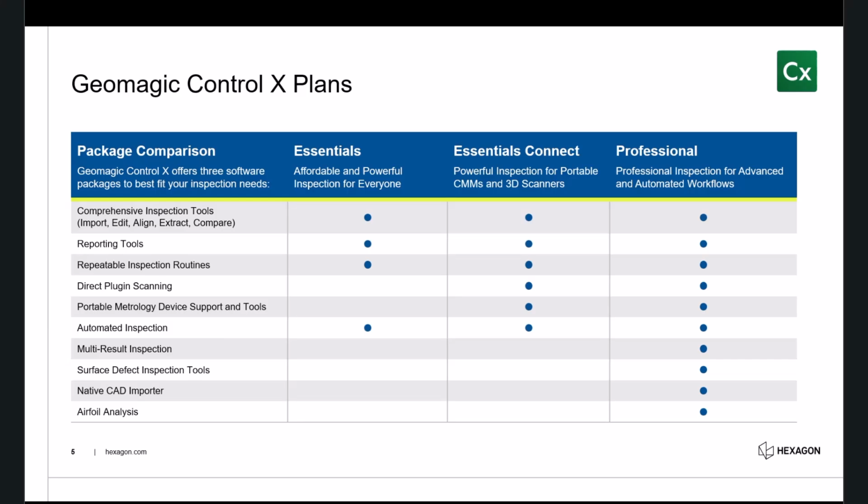We have three different packages when it comes to GeoMagic ControlX. We have Essentials for those just looking to start their inspection journey. It's cheap, cheerful, and pretty decent at doing basic to medium complexity level projects. You can import, align, extract, do whatever. It does have all the GD&T.